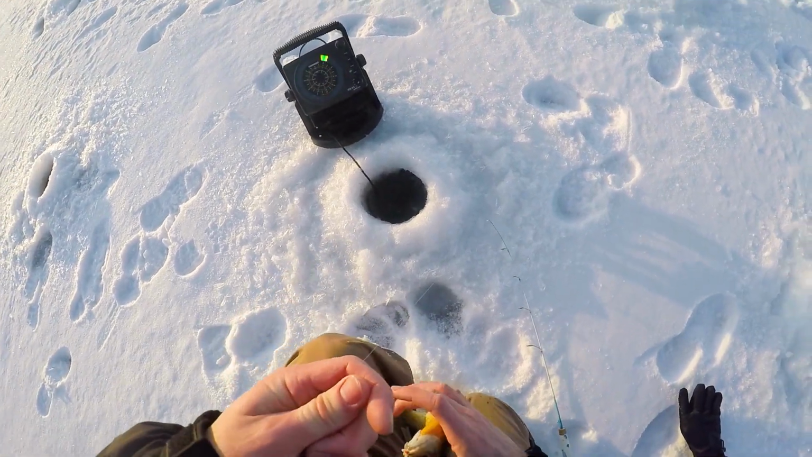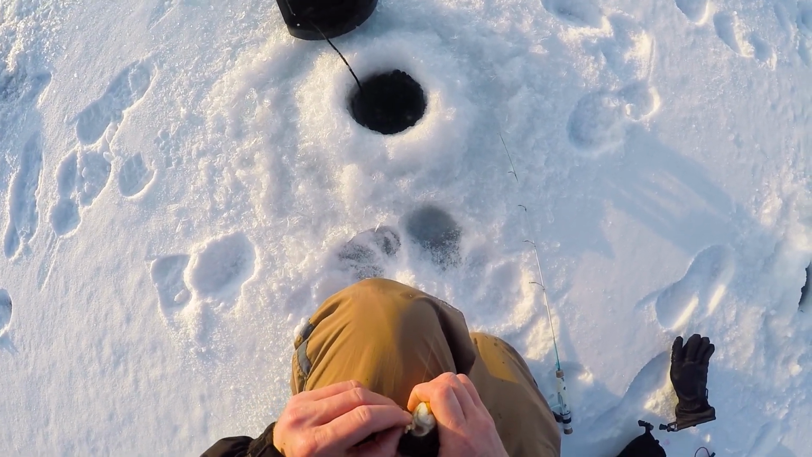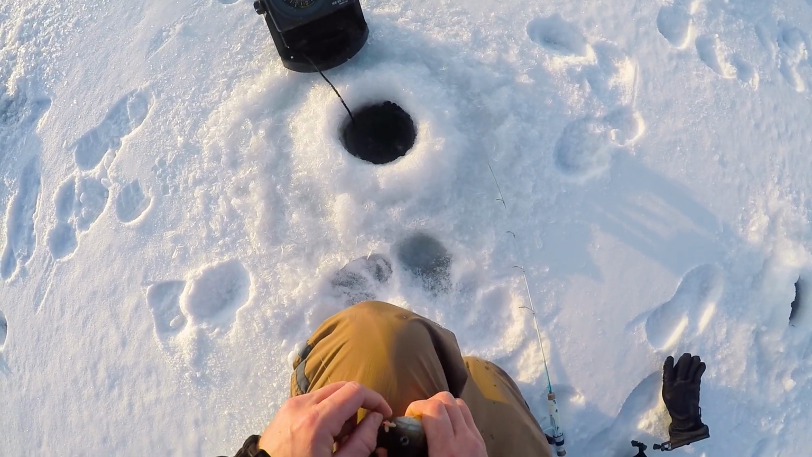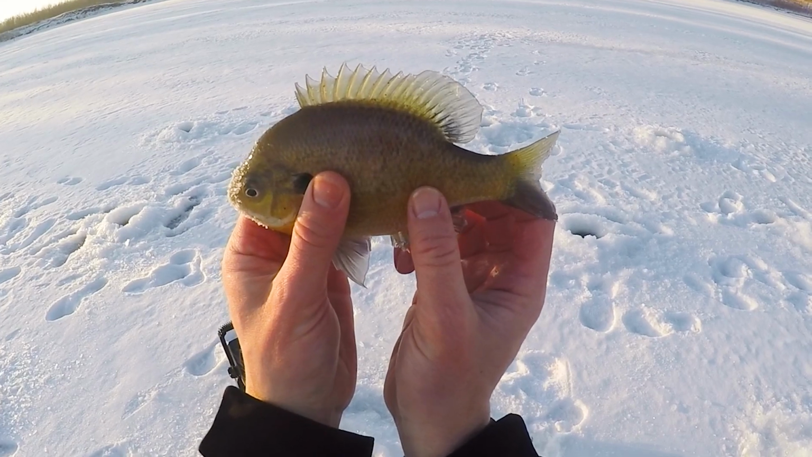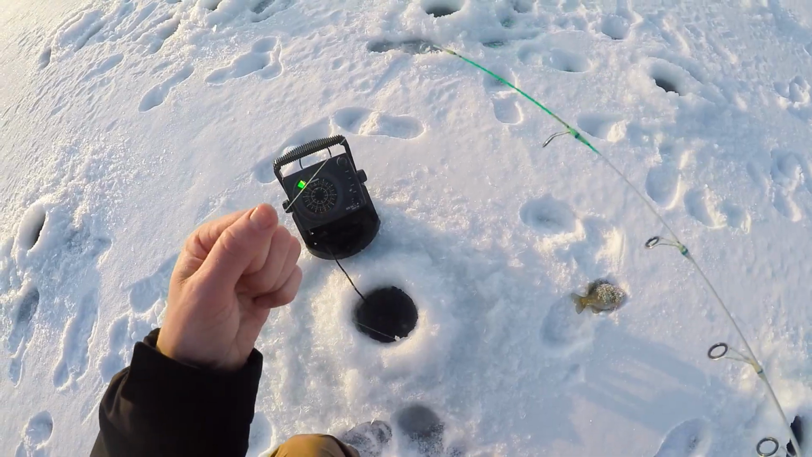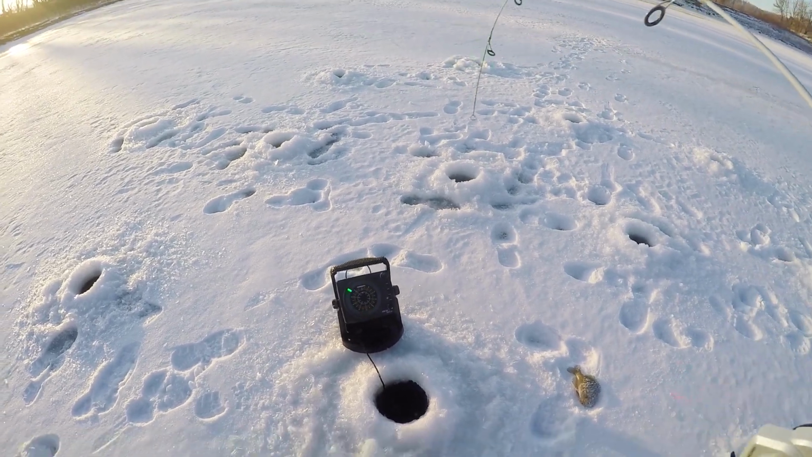All right, folks, that's a nice bluegill there. I popped a new bunch of holes. Mark just got here, so he's on the other spot. Gridded a bunch of holes here again at the other spot, and there's a nice keeper bluegill. This pile is very lively at the moment. There's another one.